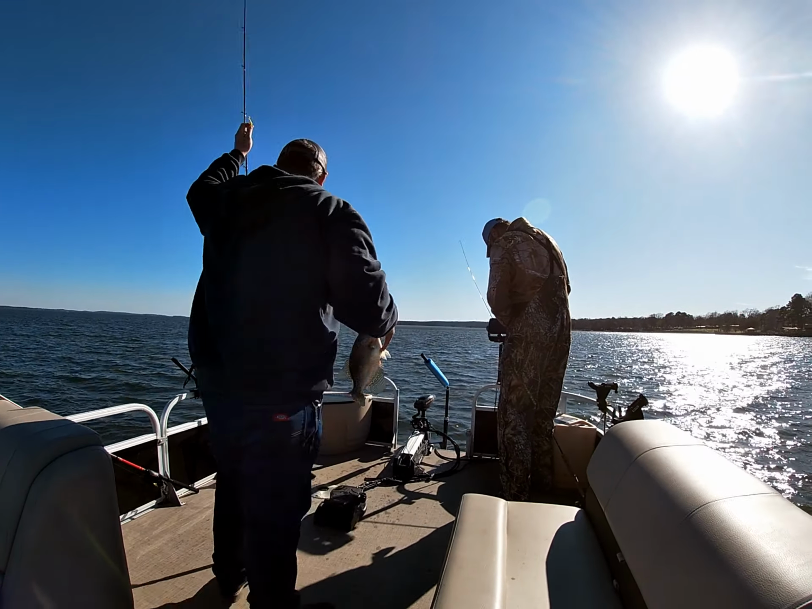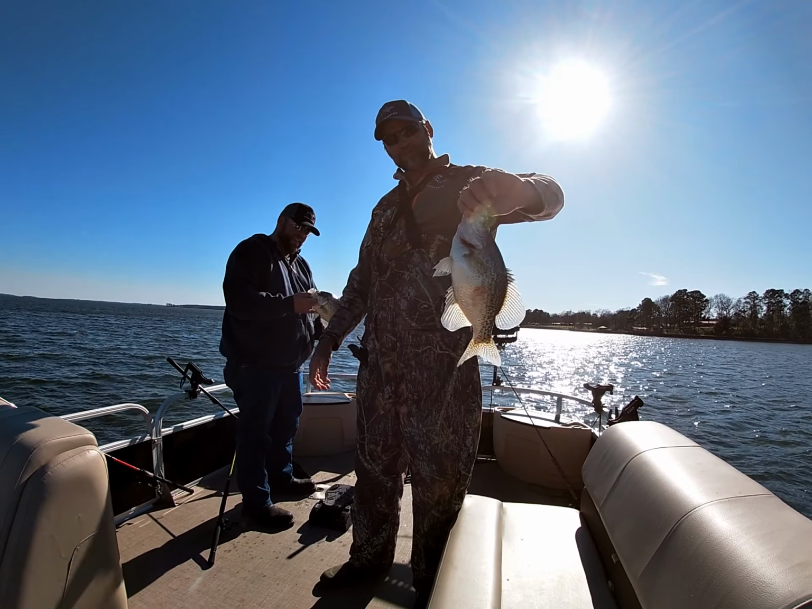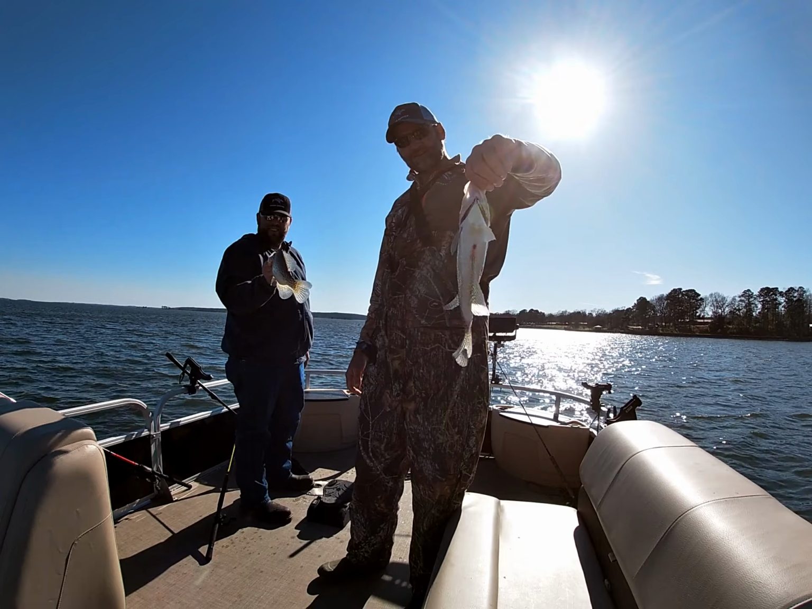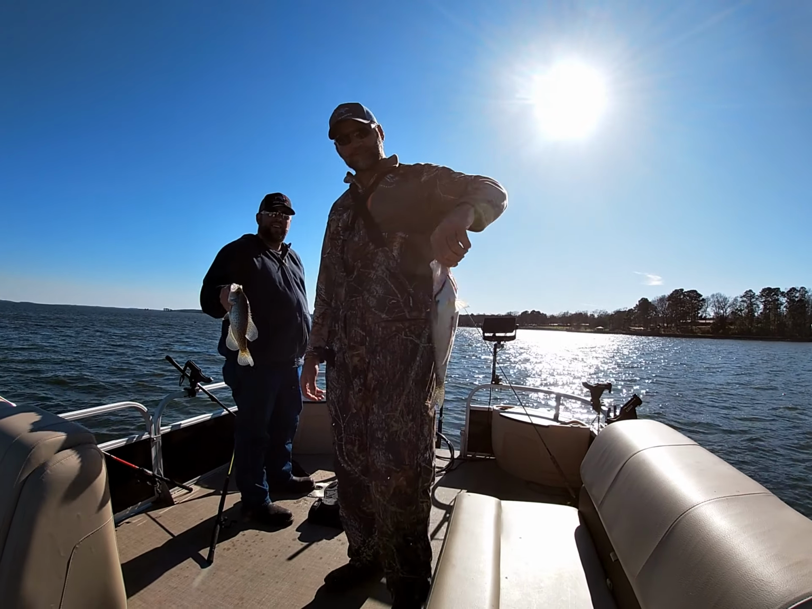Two in a row. Scott's already caught. That's your second here, isn't it? Yeah. We got a new spot here. Got quite a number of fish on it. Just as quick as we can drop it down. Scott's using electric chicken. I've still got the blue eyes. It's like nothing. Anything you throw, they thumped it.